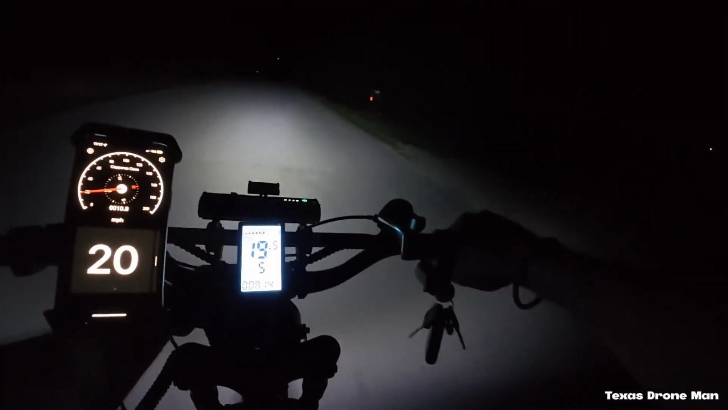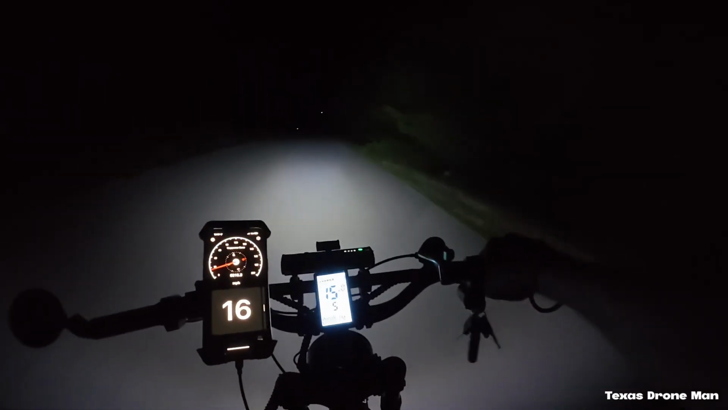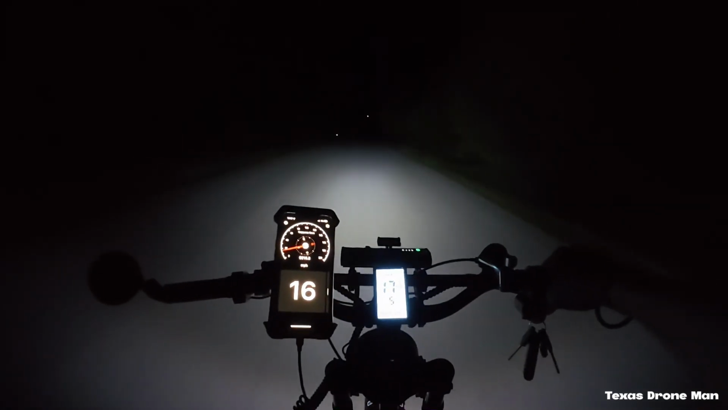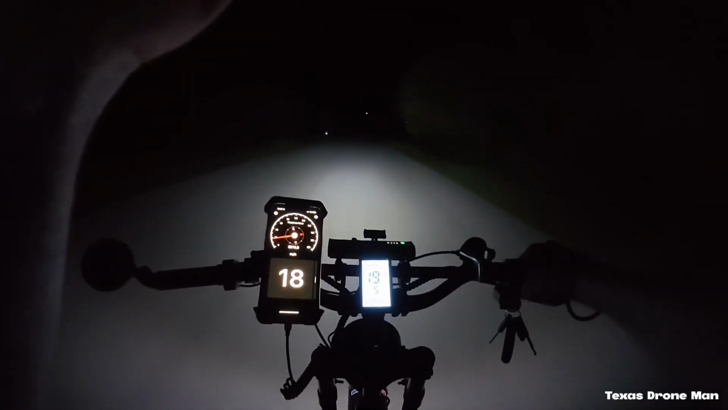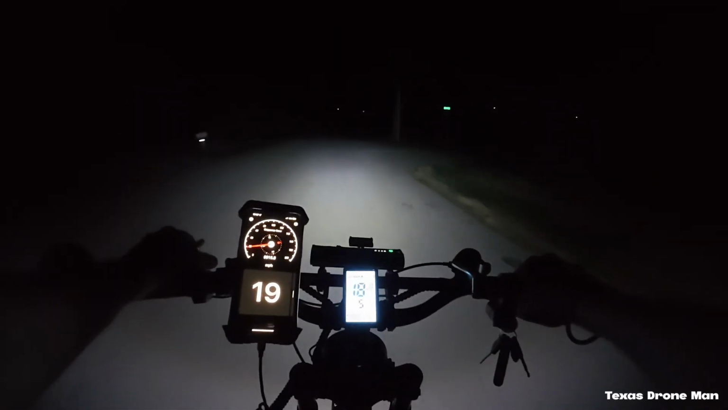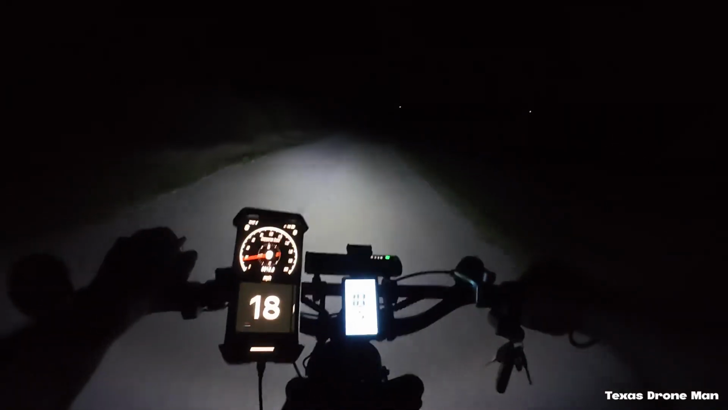Let's crank this light up. Look at that big old jackrabbit. Old big ears. Damn, that's a big old road. Olive Street. I don't know what that is.